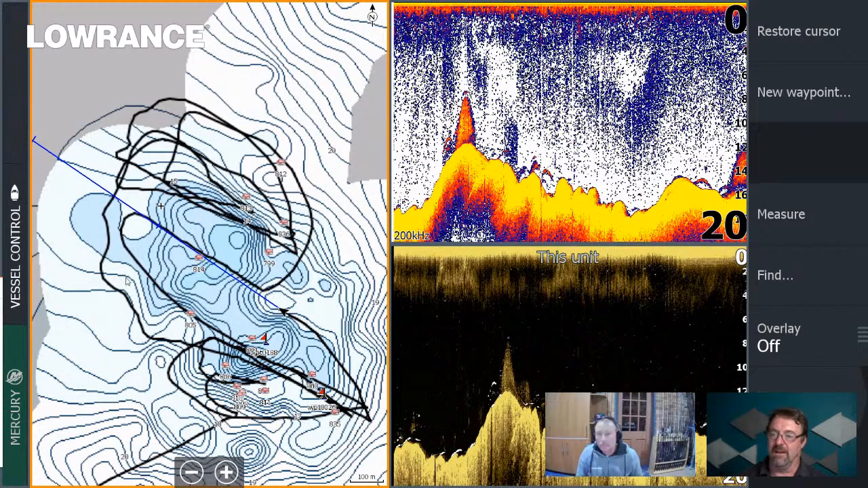No, good stuff. And a really good point, looking for that gradient, and then the gravel on the downslope side of that reef is generally where they're sitting, isn't it, with the snapper?